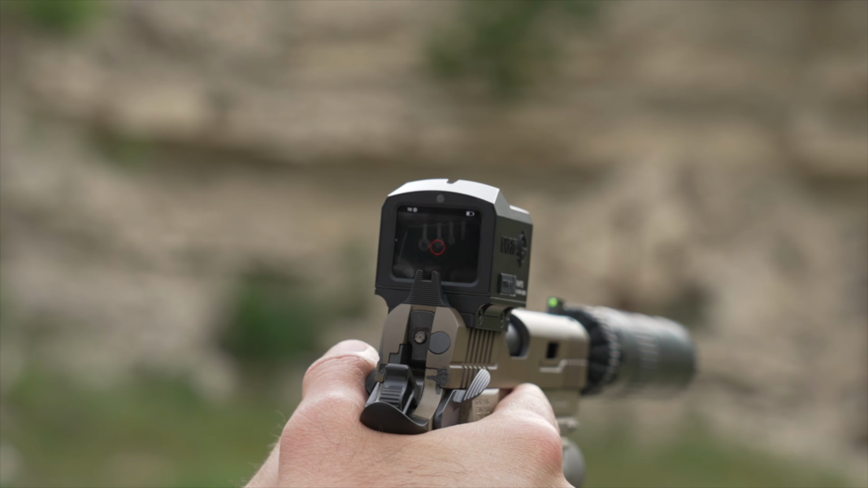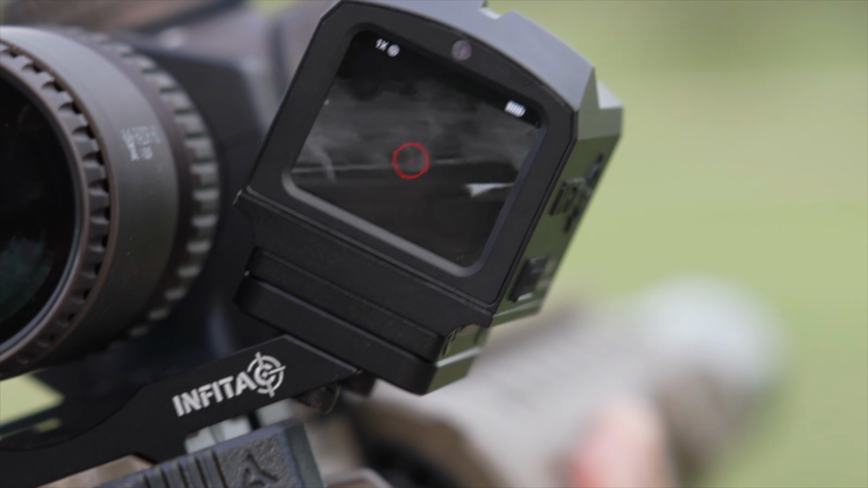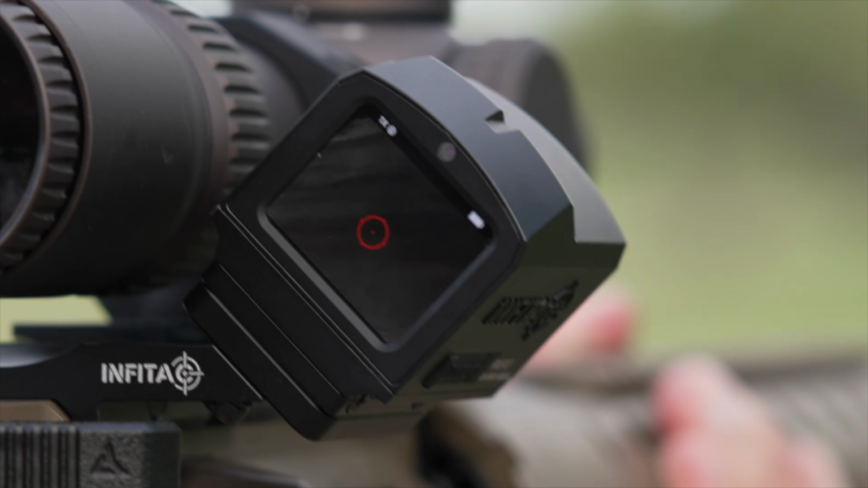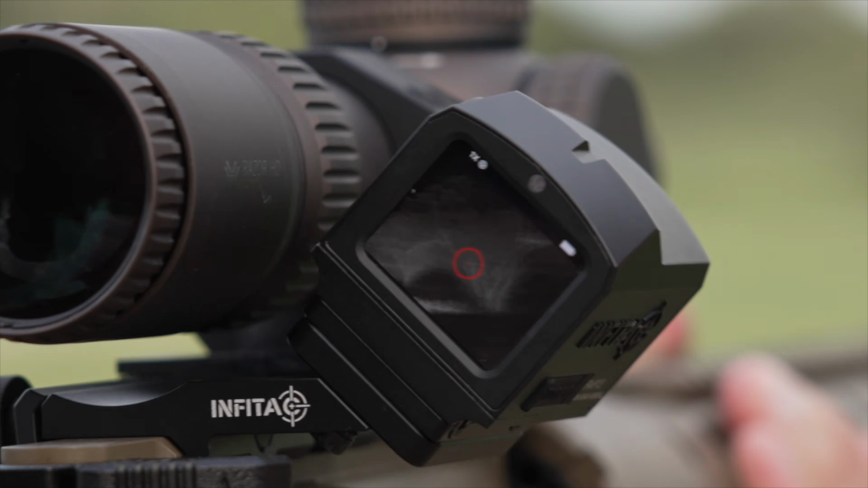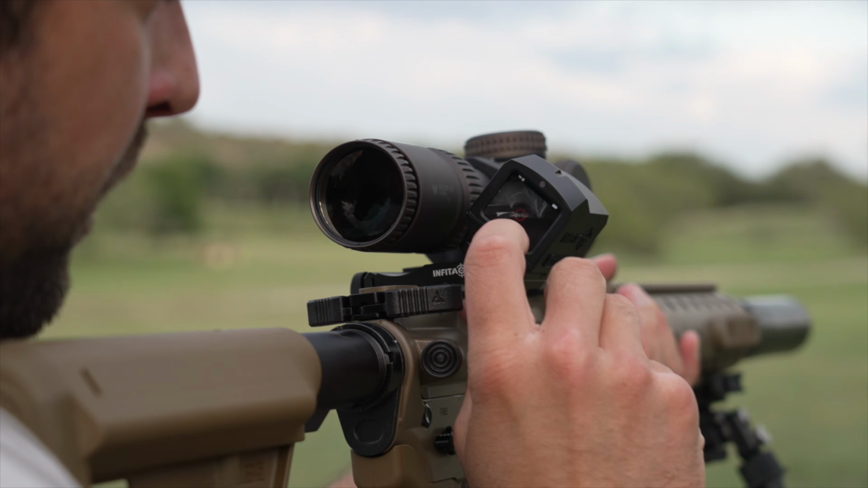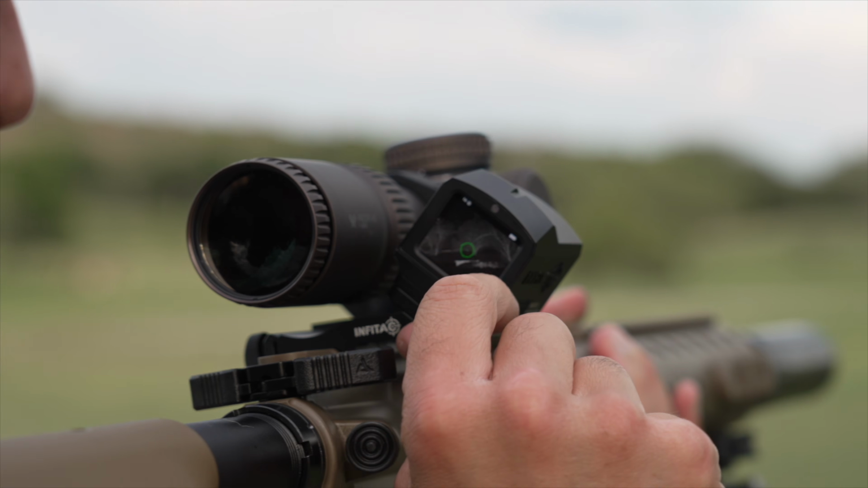Right out of the gate, though, it does come ready to go for an RMR footprint. So if you have a pistol for RMR, you're ready to go. If you have Delta Point, whatever else the case is, they have an adapter plate for you. And so in the video I made with this, I kind of try to show it in every use case possible. Right now I have it ready to go for a Picatinny rail. That's why it's just a little bit taller there.